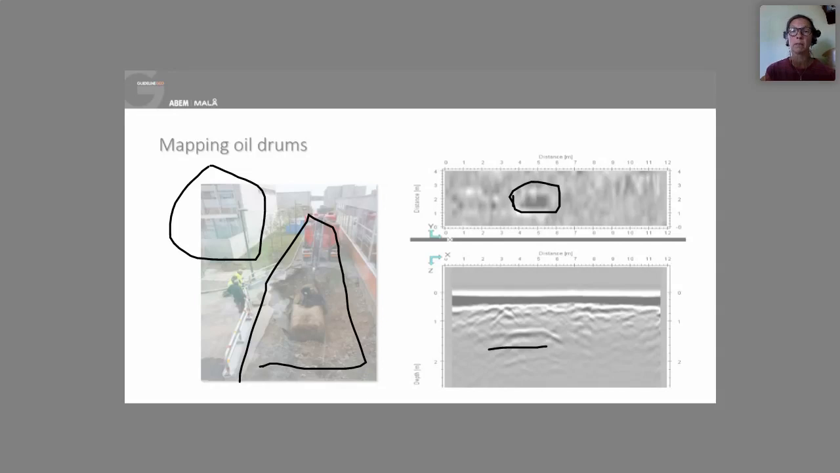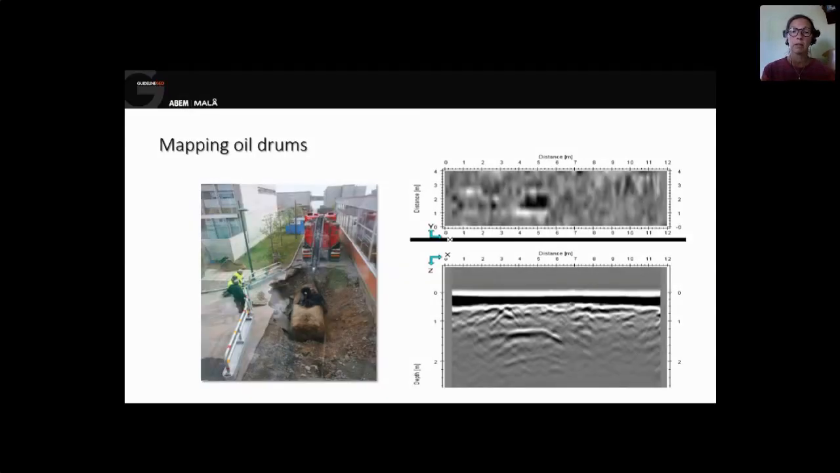And they actually find the oil drum. So even though the ground conditions can be bad, you can find it because this was a huge object, and in metallic, it was seen in radar data.